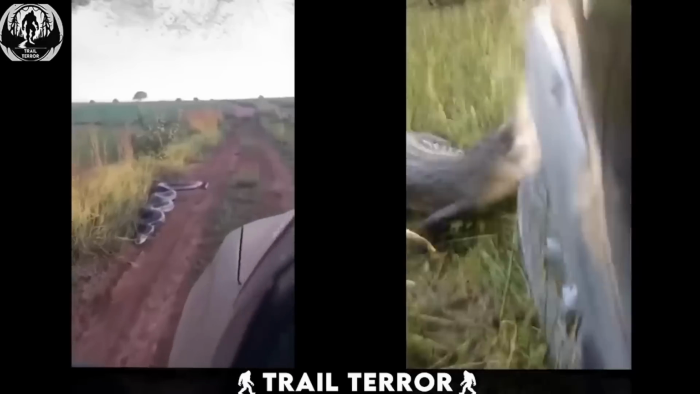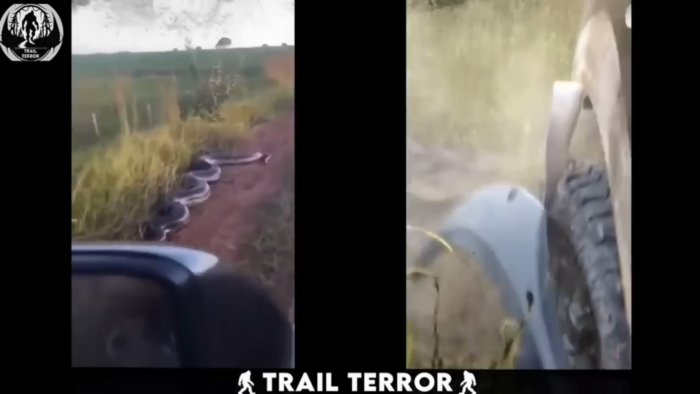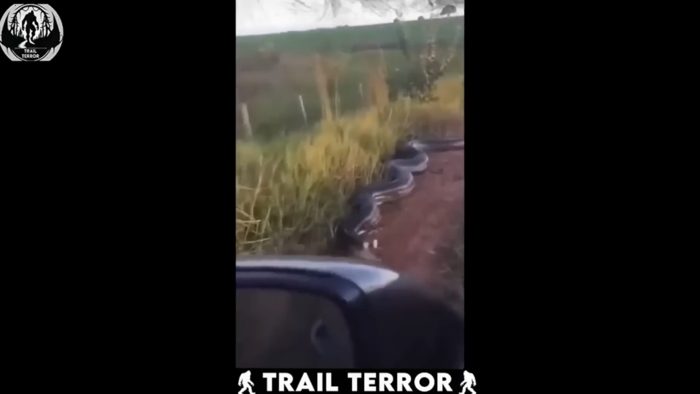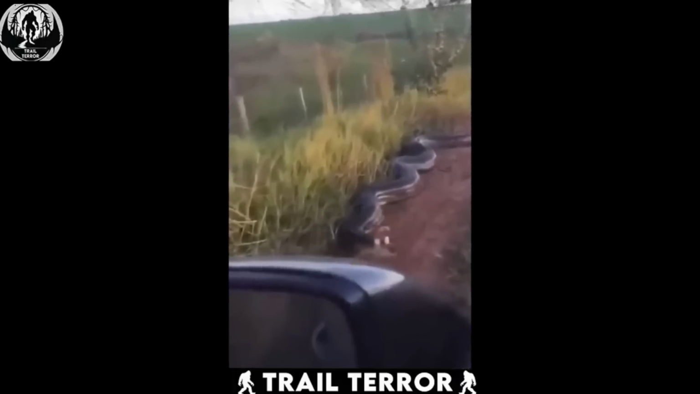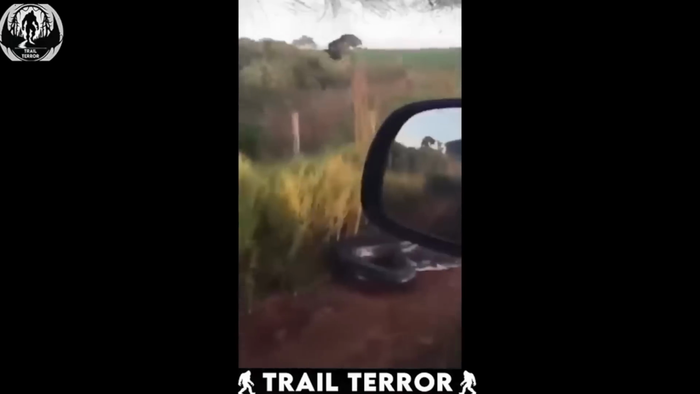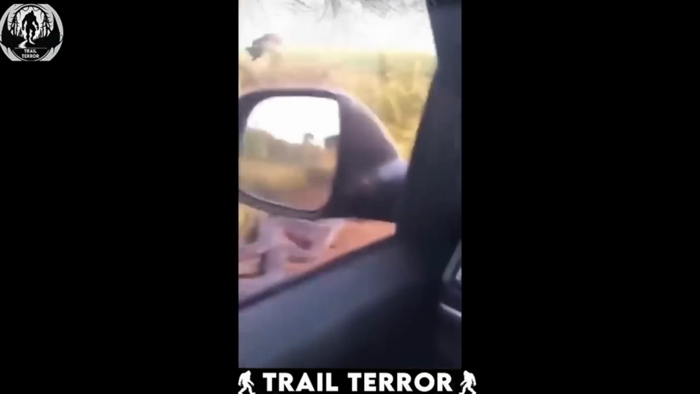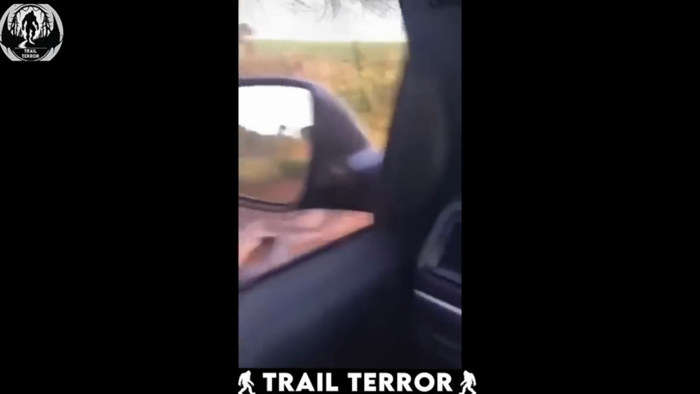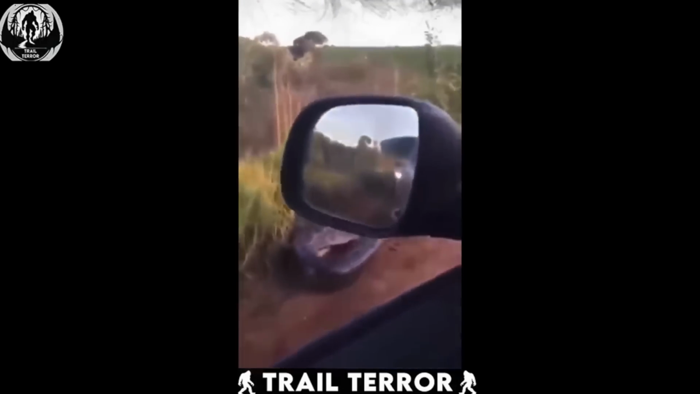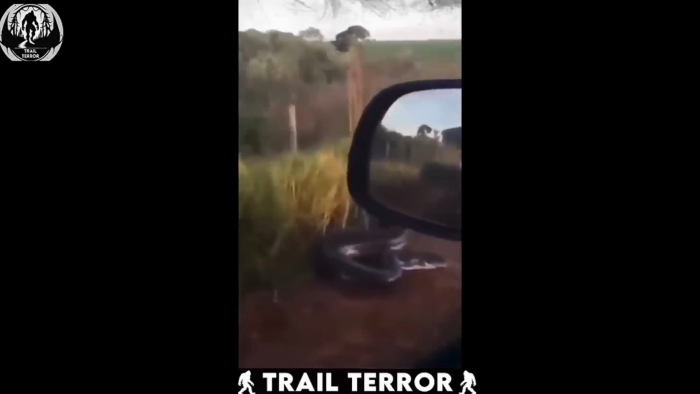Here we have two separate incidents captured by tourists on a forest safari. The first clip features a massive anaconda crossing the safari trail. The tourist's car, from which they are recording the clip, encounters the anaconda, and their guide decides to get a closer look by driving alongside it. However, this decision quickly backfires as the anaconda becomes agitated and attempts to attack the car.